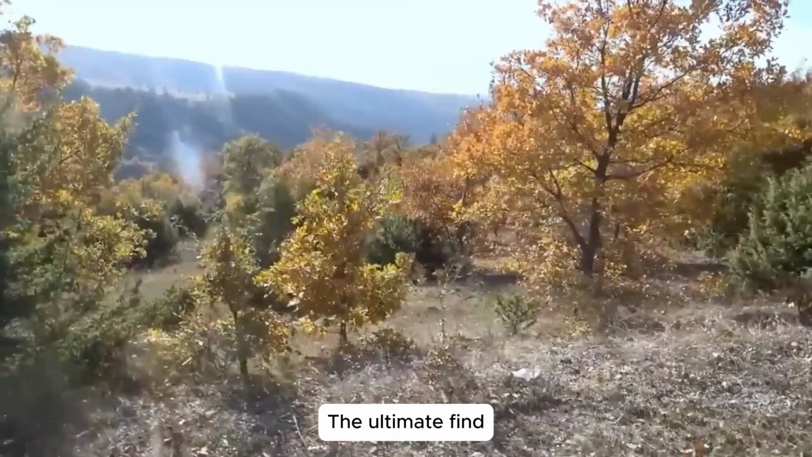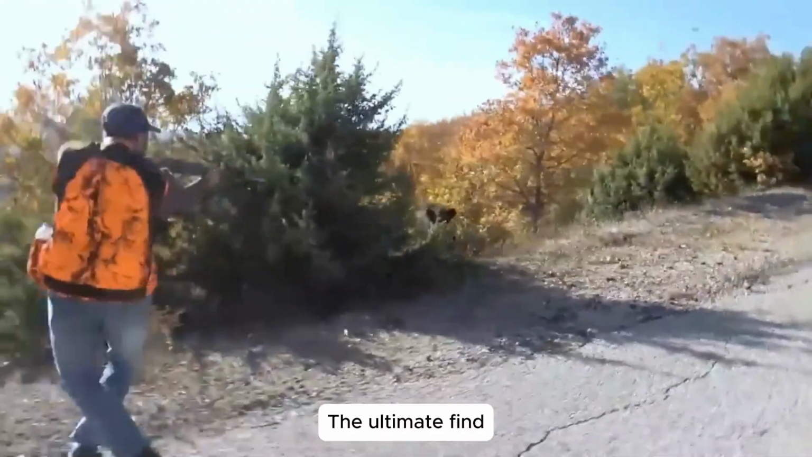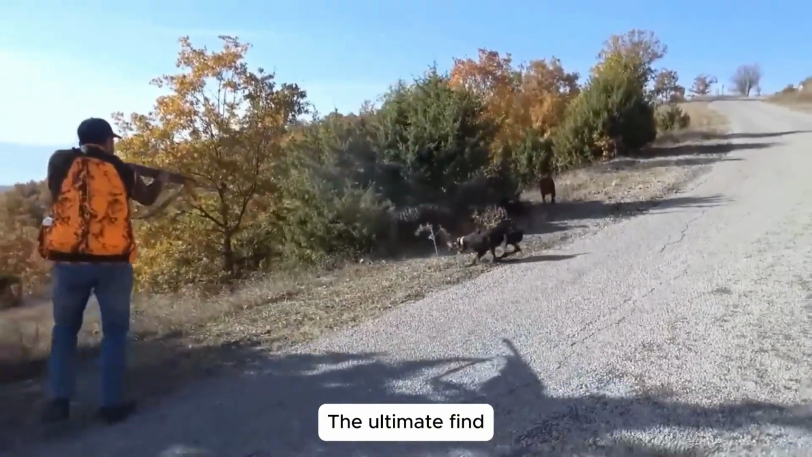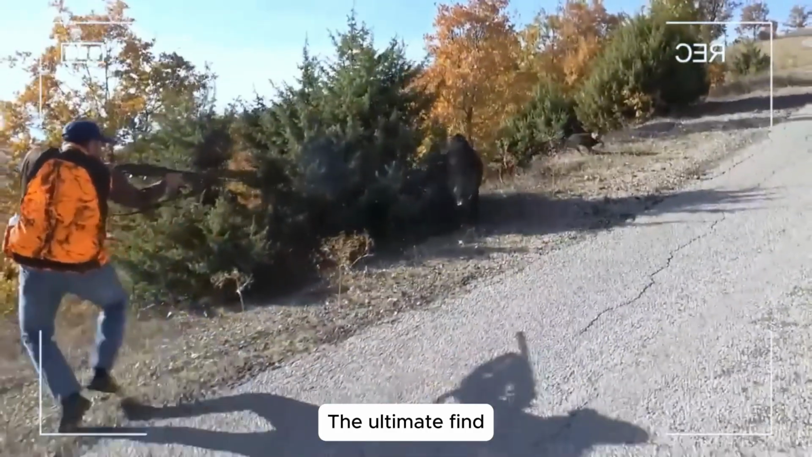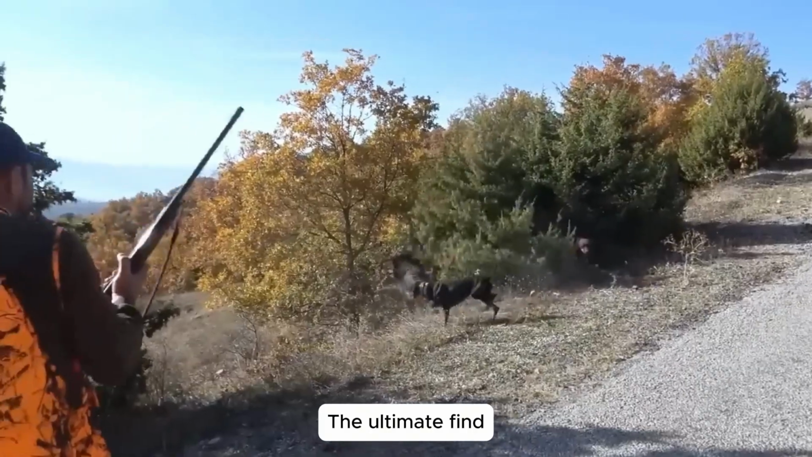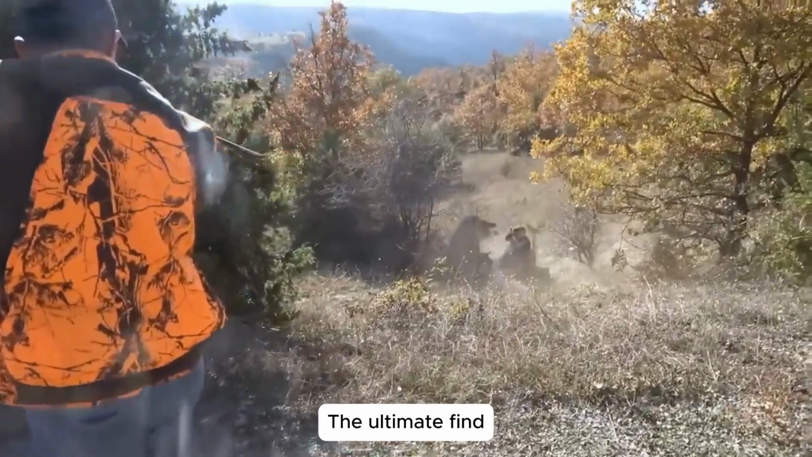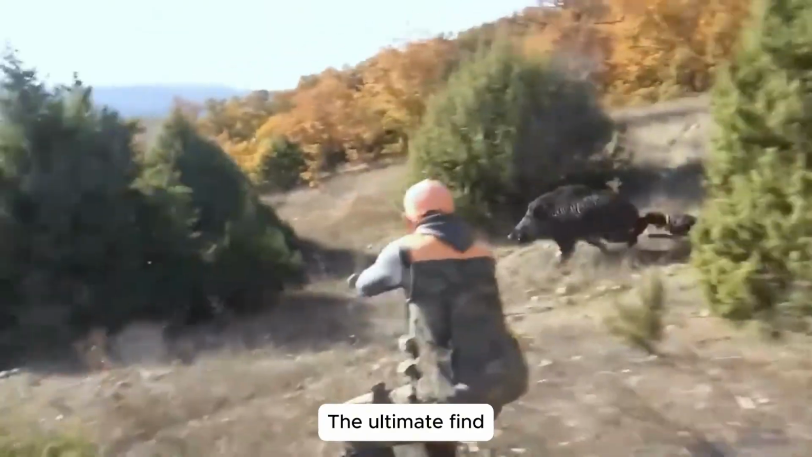Our hunt pressed on. As expected, another boar appeared just ahead, half buried in the snow, digging for roots beneath the frozen earth. I steadied my stance and watched its every move. When the timing was right, I raised my rifle. One slow breath. Boom! The shot rang out and the boar collapsed instantly. A clear message to any beast thinking of threatening our land.